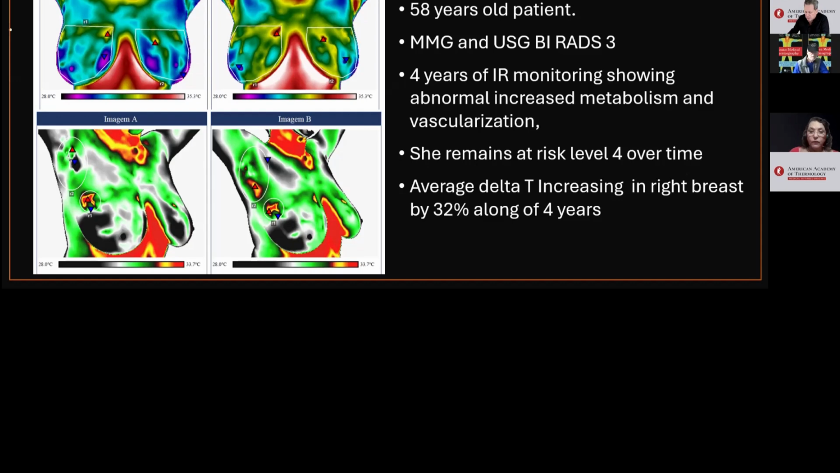She is 58 years old with a BI-RADS 3 mammography. She has been under infrared imaging monitoring for 4 years with a thermovascular risk level 4.